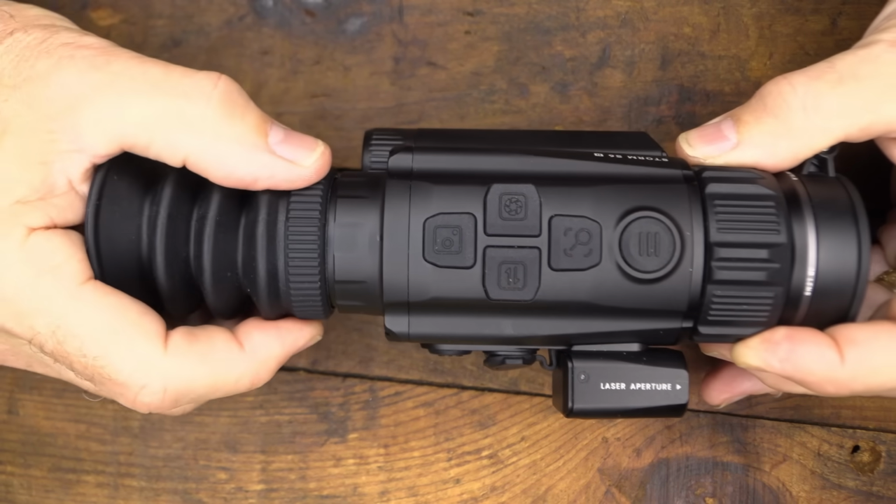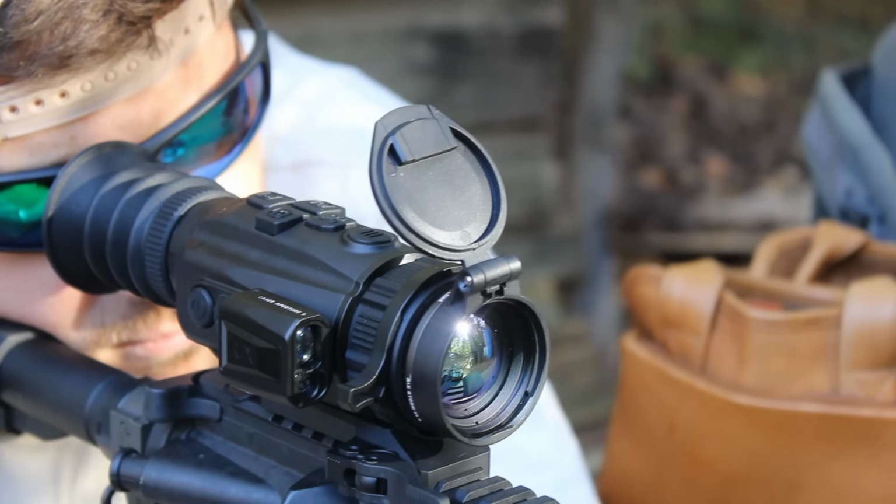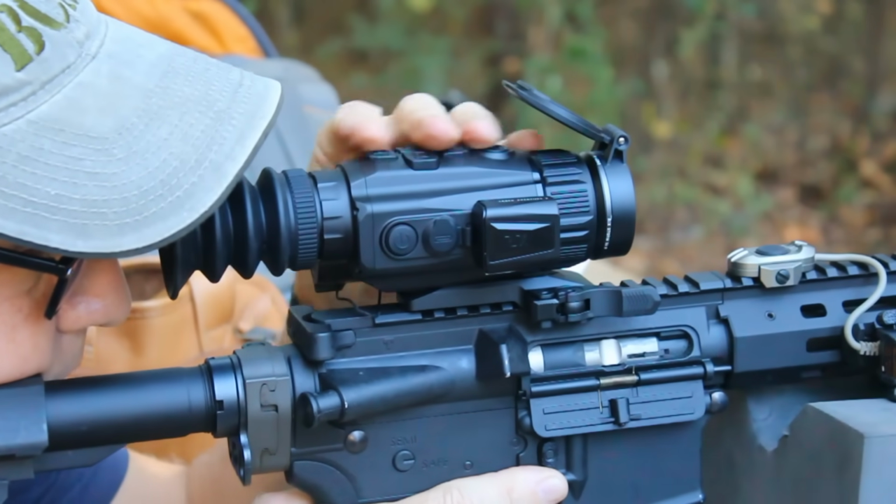Now we have our focus ring here at the front, and then we have our diopter, which really allows you to fine-tune your eyesight. And when Seth was shooting, he has great vision, so he didn't need to really adjust it. I needed to adjust this a little bit just to get that clearer image.